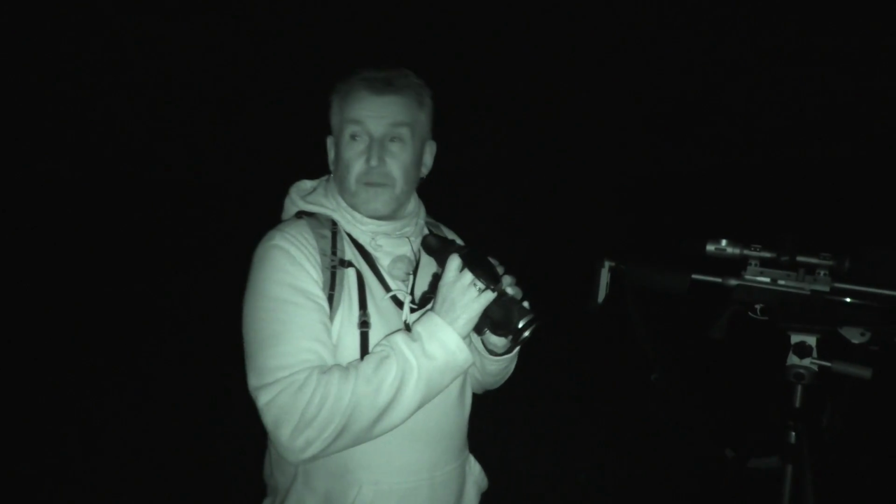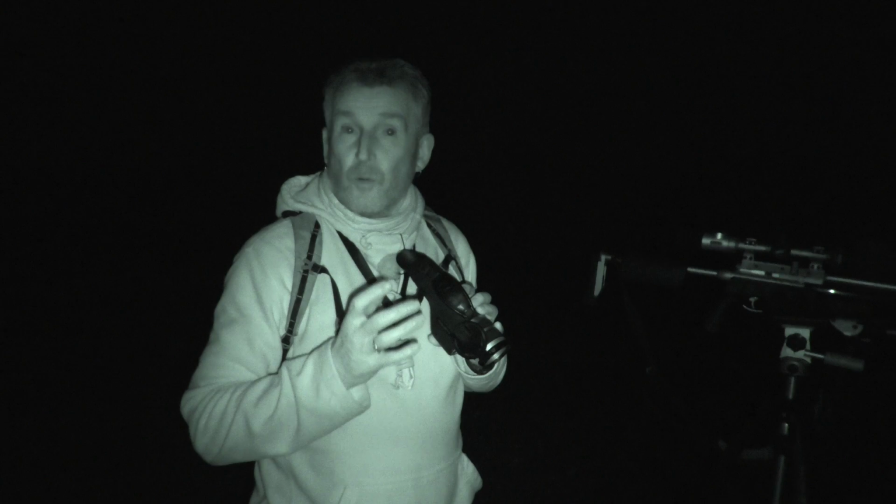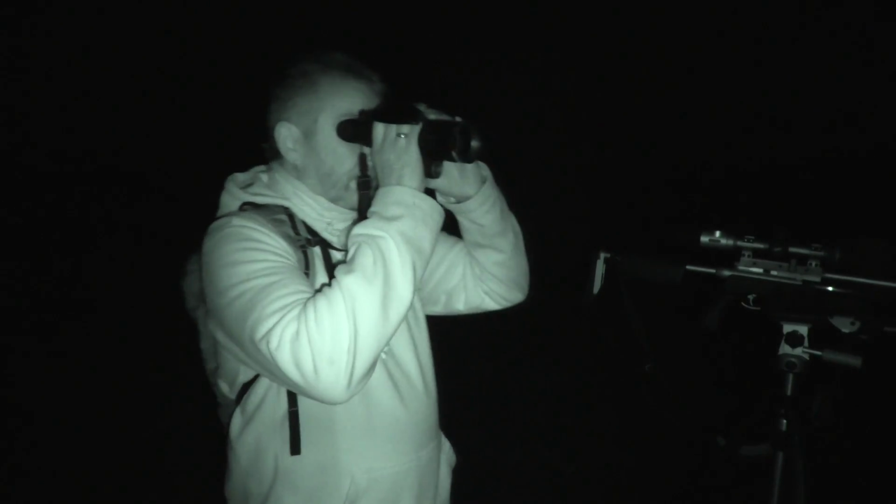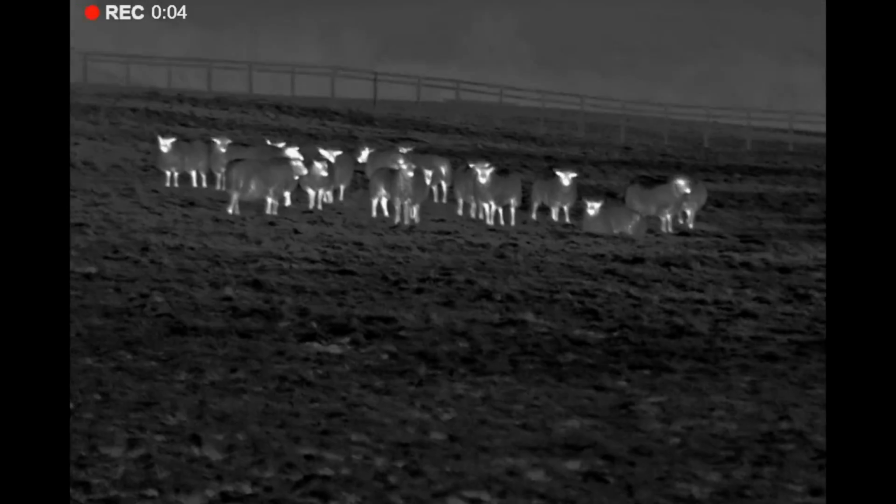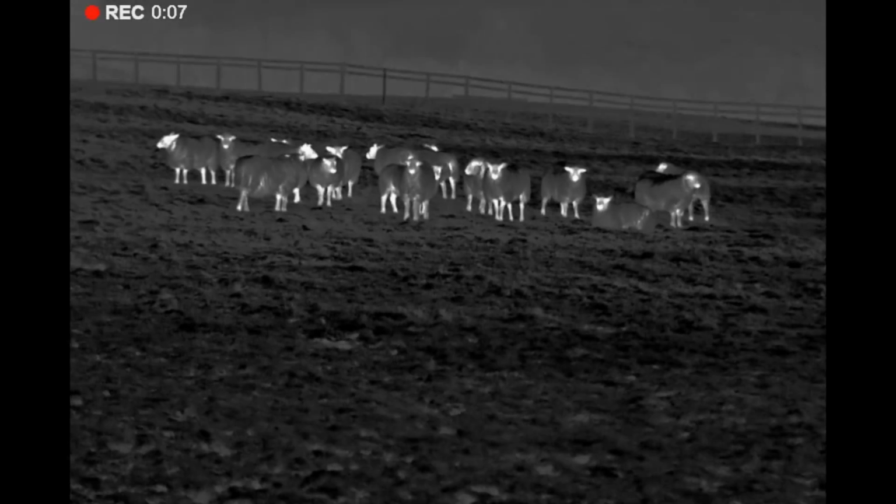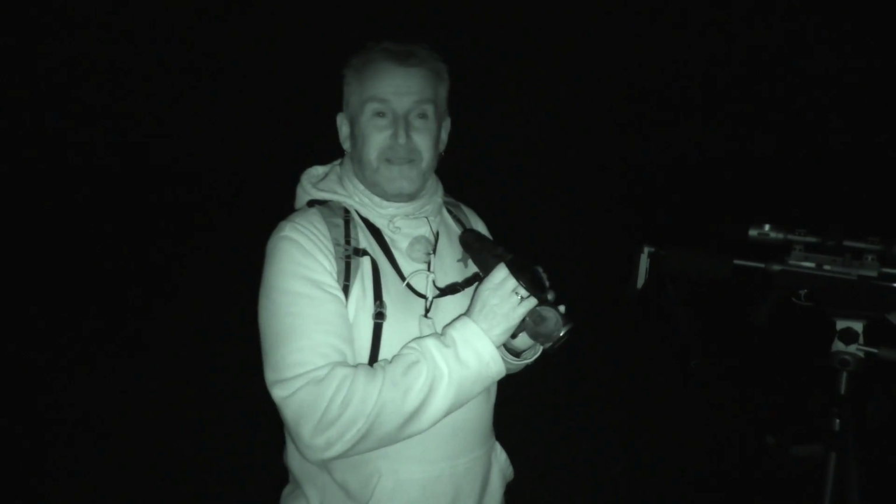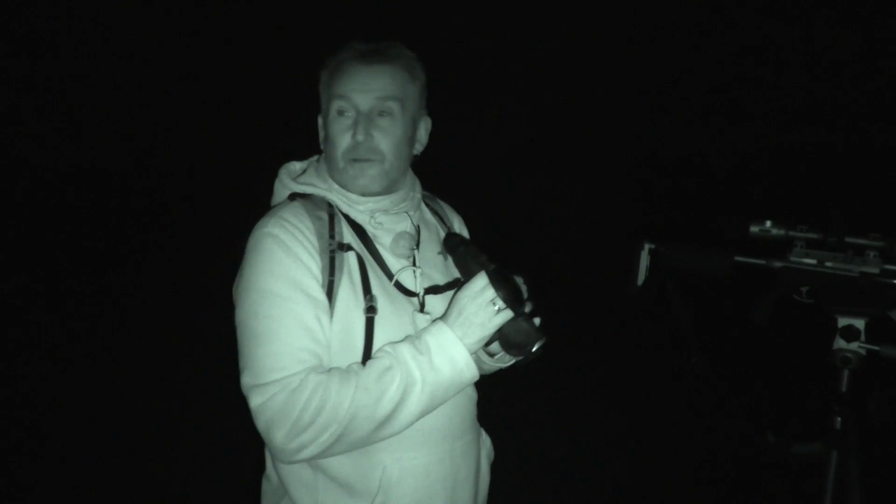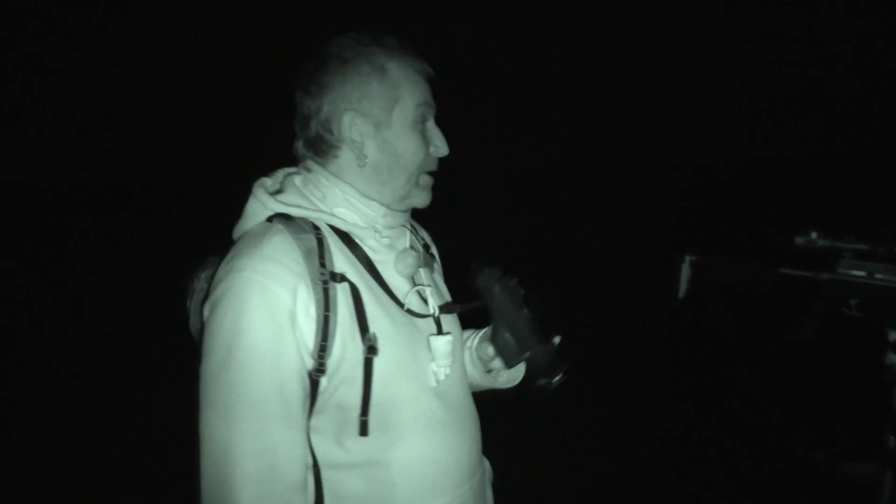Do you ever get that feeling? Sometimes when we're out in the night when it's pitch black, as if you're being watched. Oh, look at this. Every one of those sheep just stood there looking at me. I don't know if they're expecting feed or expecting me to do a dance or whatever, but I just got that feeling as if somebody was behind me watching me, and there they were, all queued up, waiting to have a look at me.